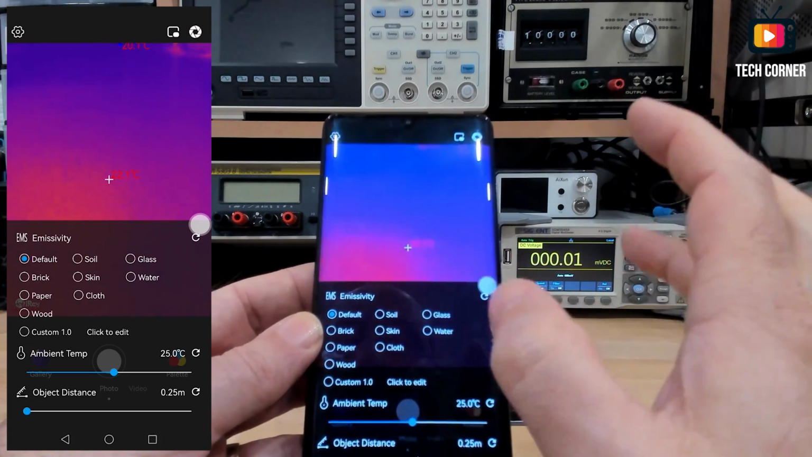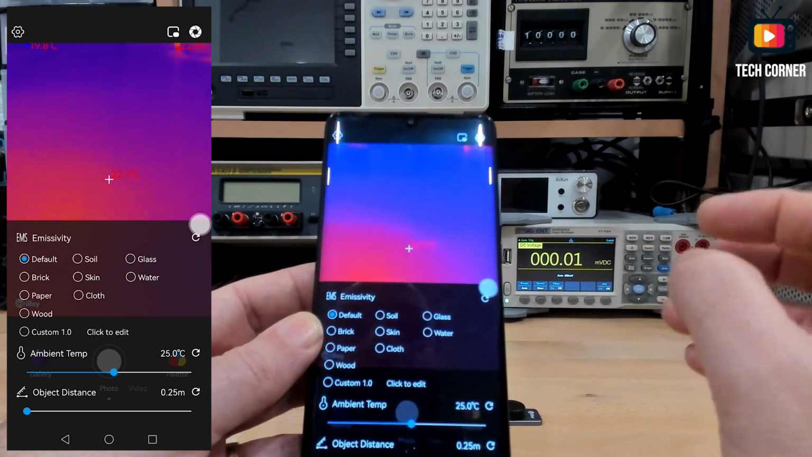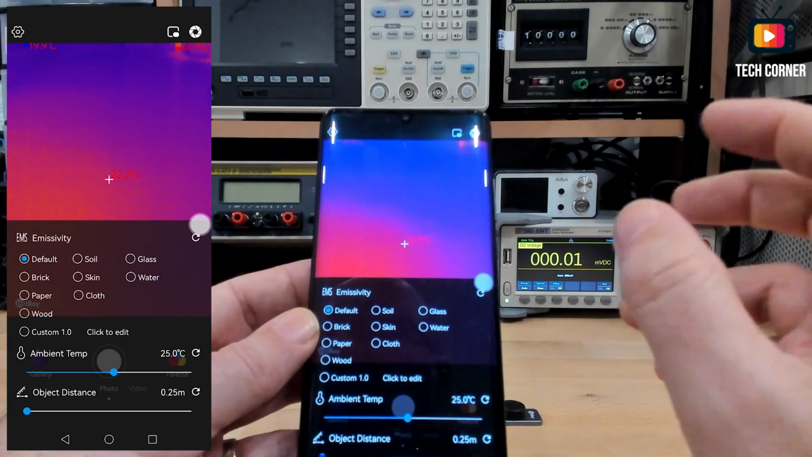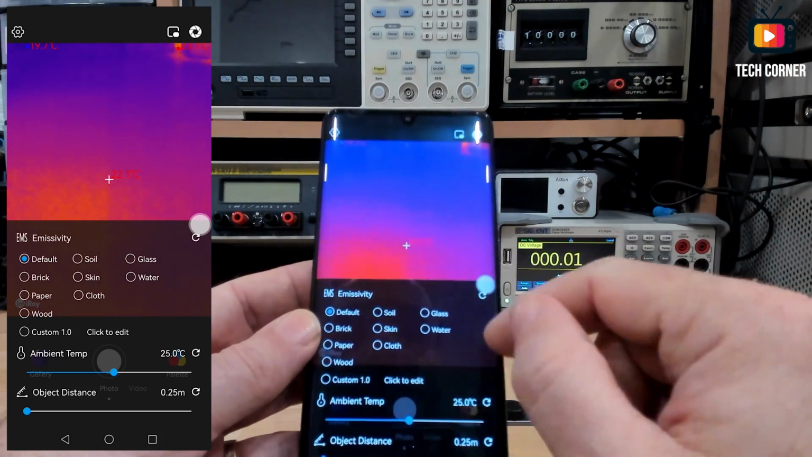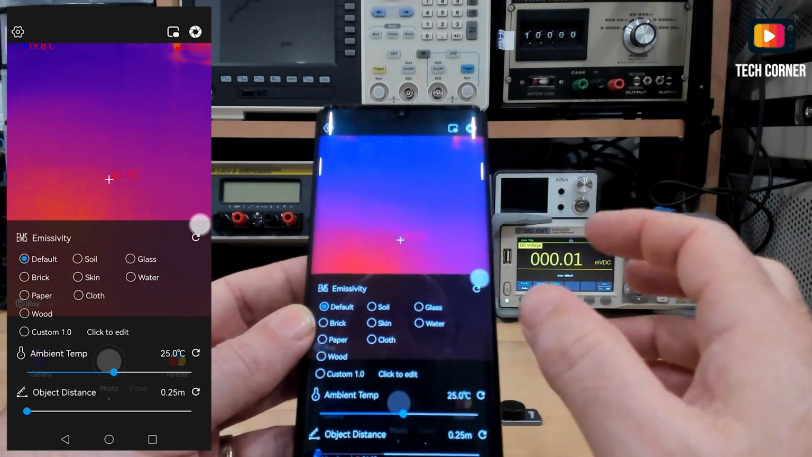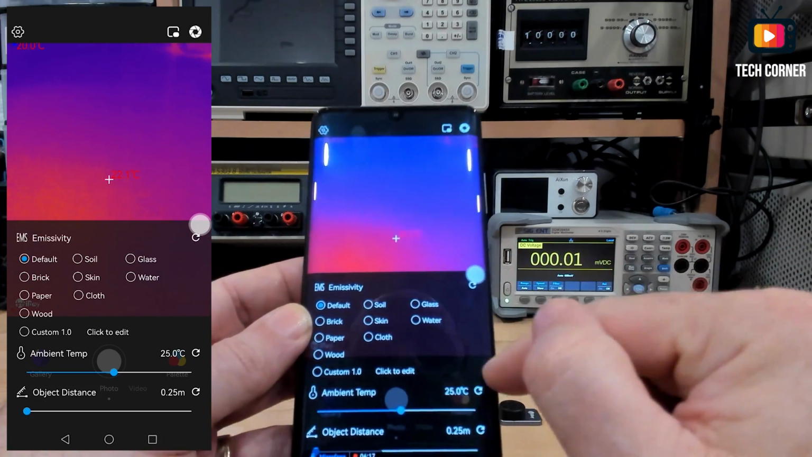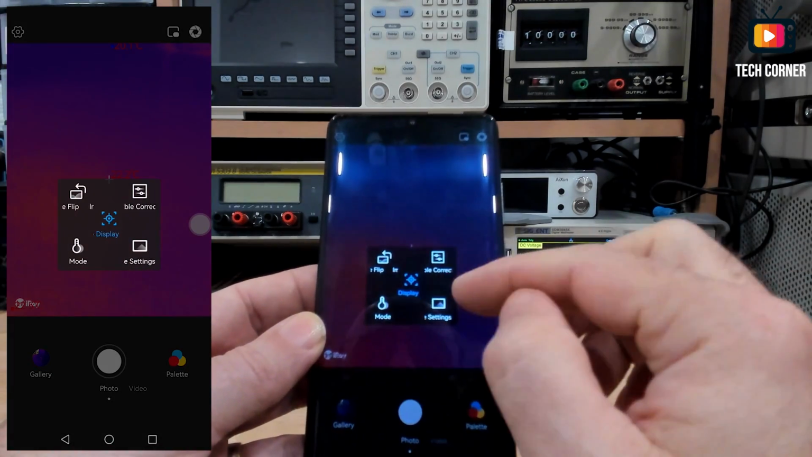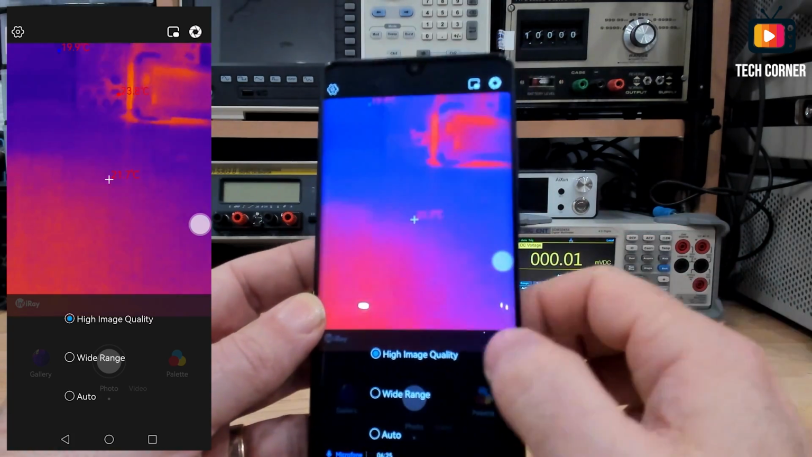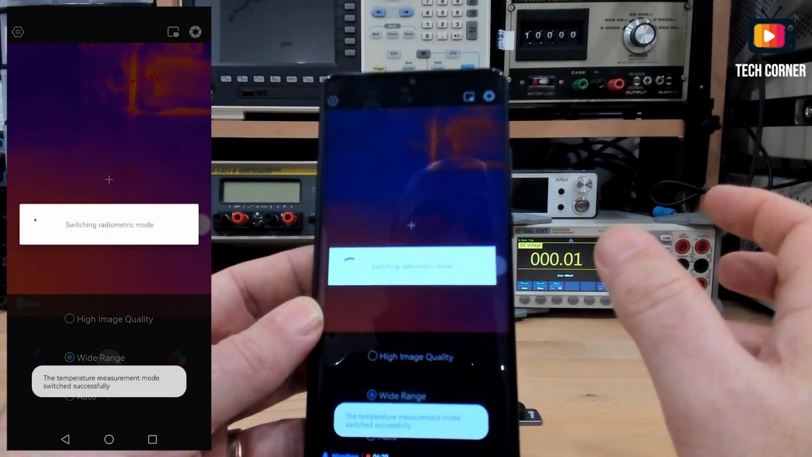This seems to be something that, for example, a device can radiate heat, but also can reflect heat. So with these configurations, you can have different settings for what you are seeing and adjust according to the need. Okay, you have the reset button to go back always to the normal mode. You have high image quality, also wide range. It will give you more colors because of more temperatures.